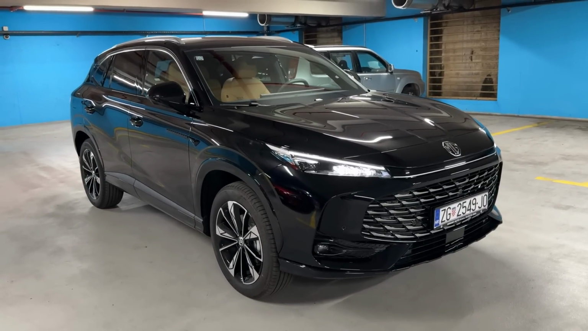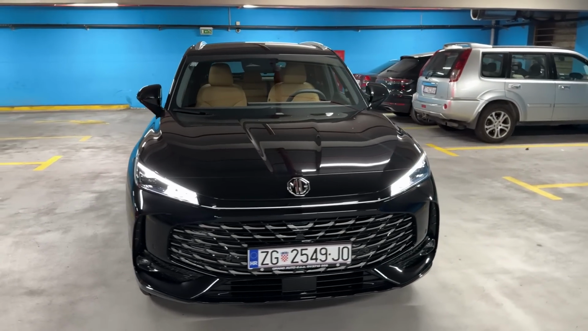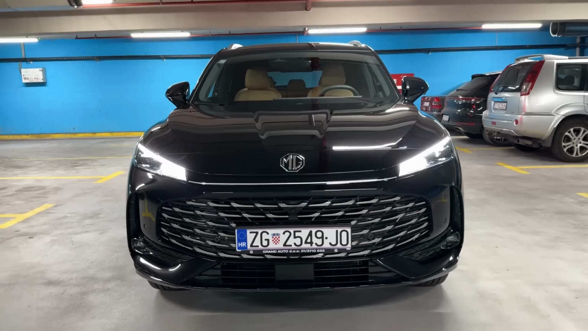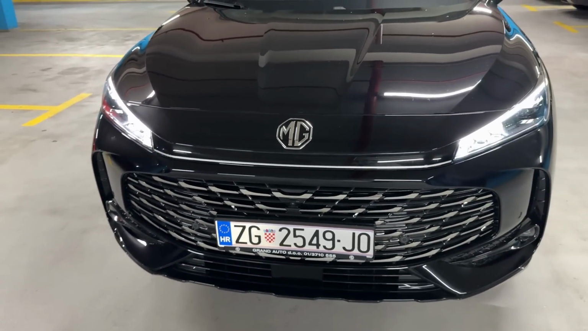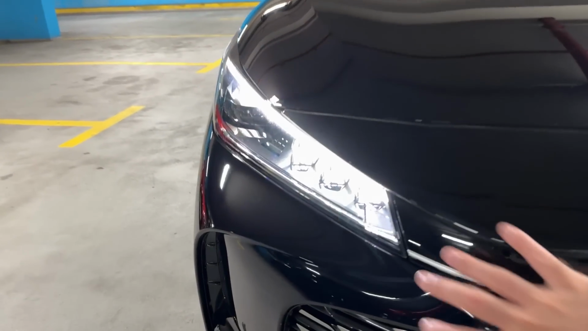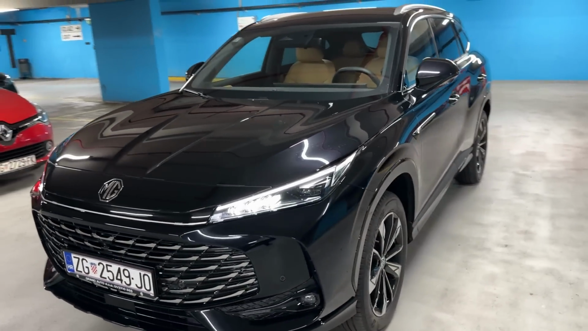Today I'm gonna take you on a night point of view drive with this car, the new MG HS. The car looks so good. Look at the new front with the large grille, the new MG design language, and then we also have the slim LED headlights, really giving it a strong appearance on the road.